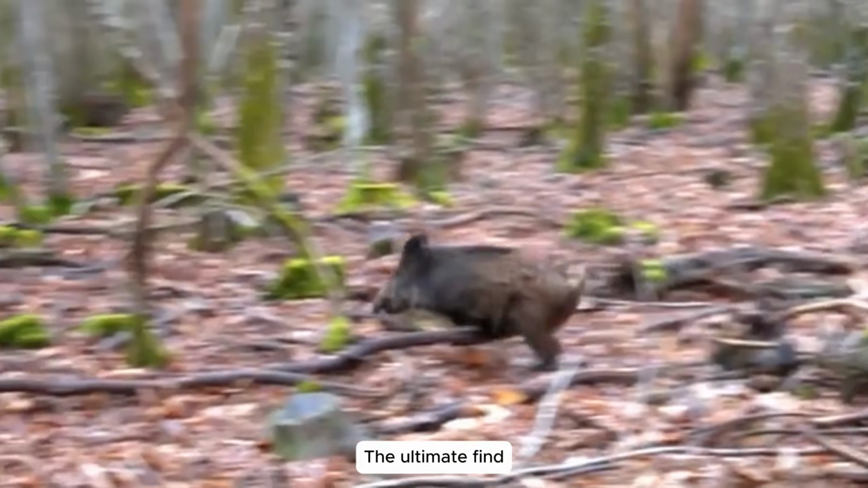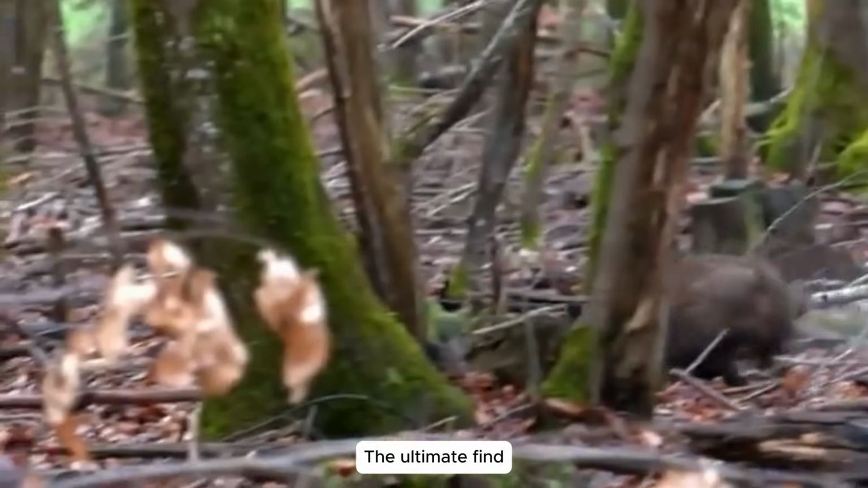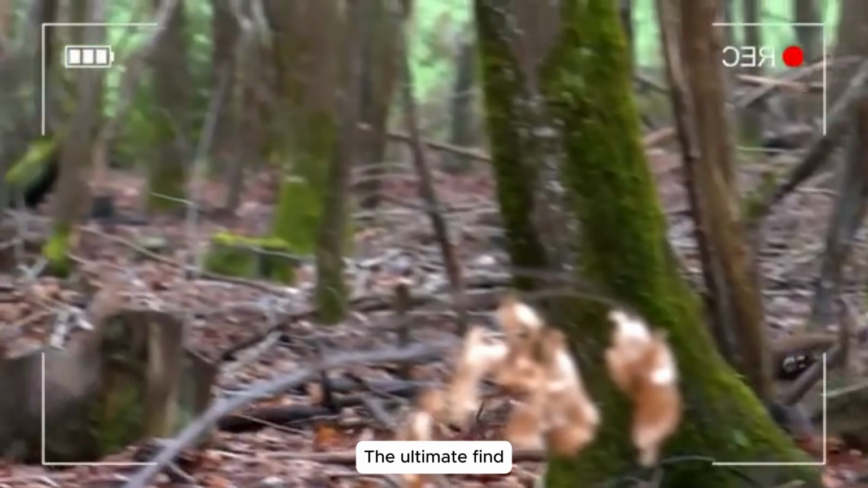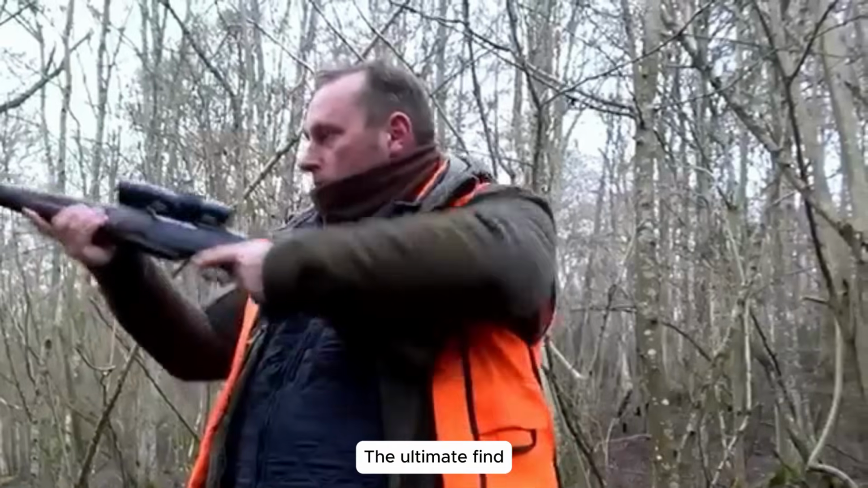Nighttime encirclement. Regrouping at a harvested field, we spotted a large group of boars ravaging the soil. Concealed in darkness, we encircled them, sealing every escape route. Our gunfire erupted, and one by one, the boars fell, their destructive rampage crushed by our unwavering resolve.